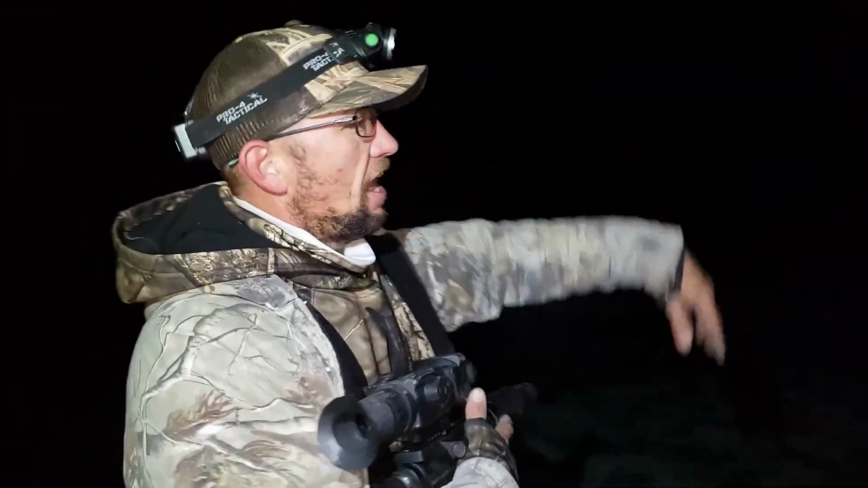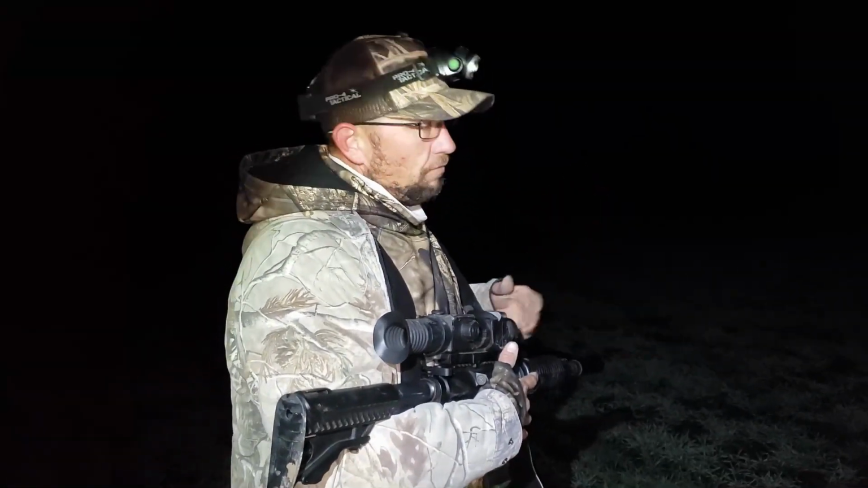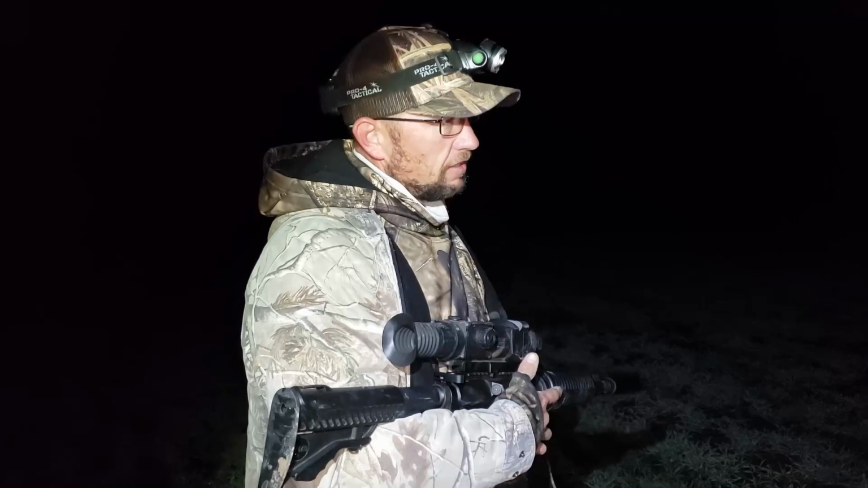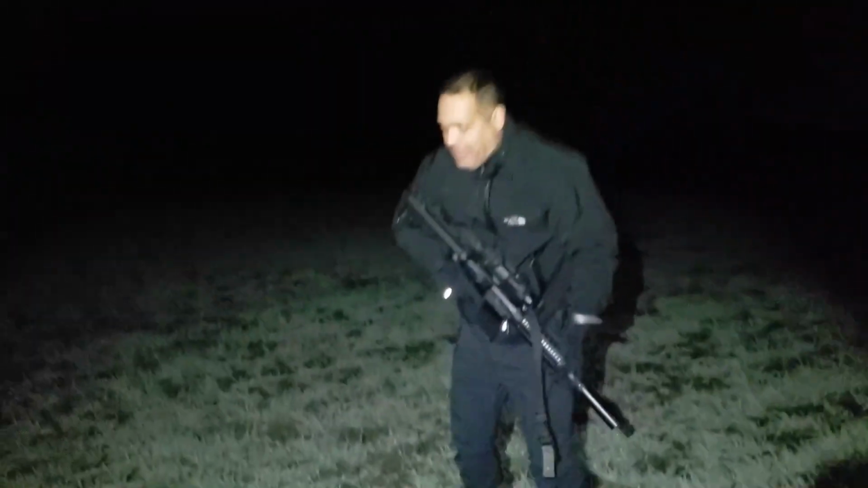As soon as it gets dark, they're out here tearing this stuff up. All right. Which farmer calls us up and says, "Hey, come and kill them." And so let me ask you a few questions.